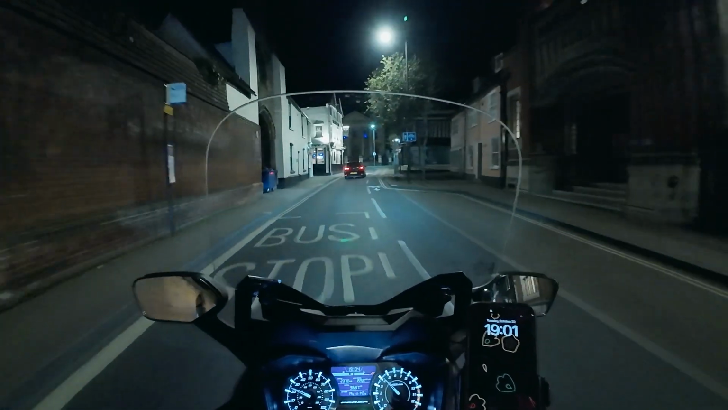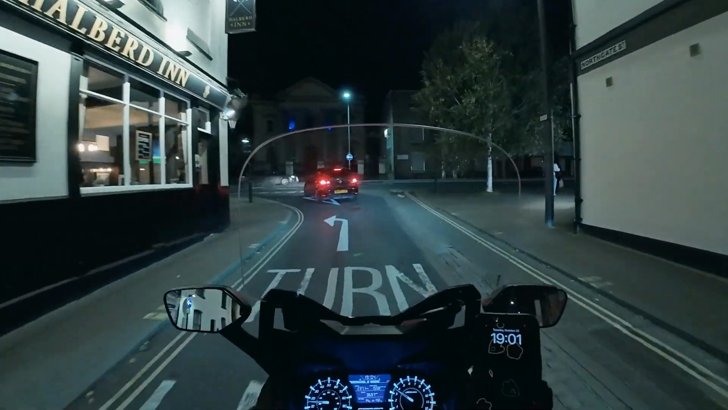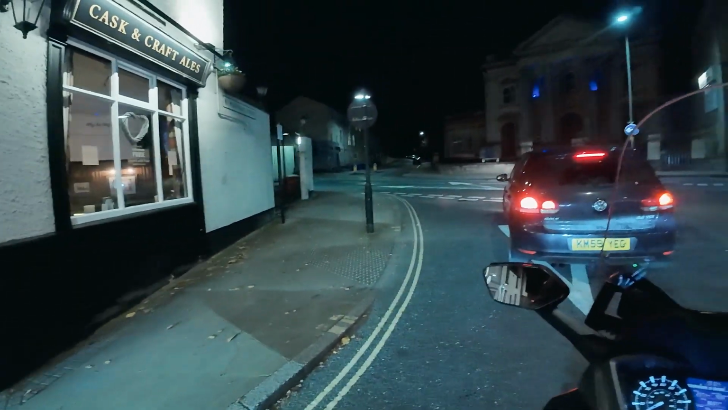Okay, so this is going to take us left. Have to turn left. We're back where we just were. That's slightly annoying.